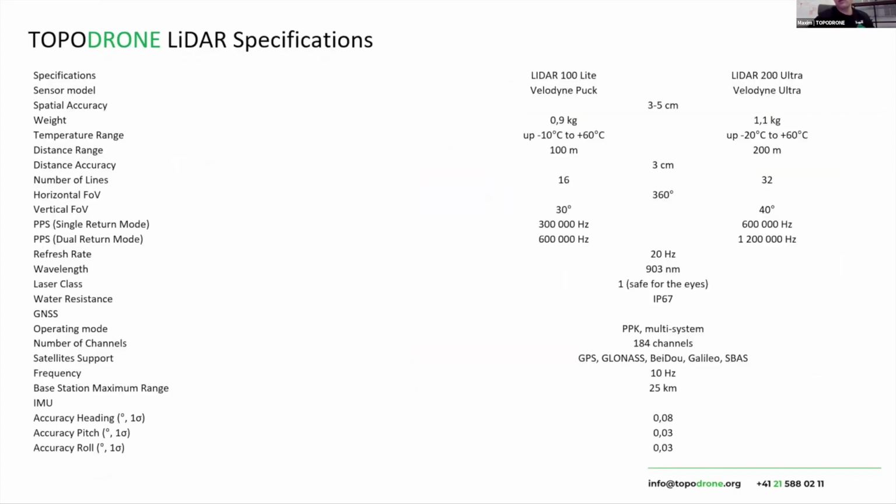And I will leave these parameters of our LiDAR system here, and you can read them and save them for future understanding. As you can see, we use a very high precision IMU and a very high precision GNSS receiver, everything you need.